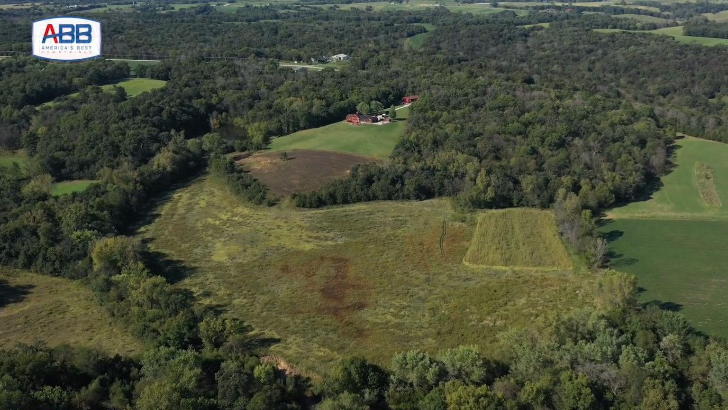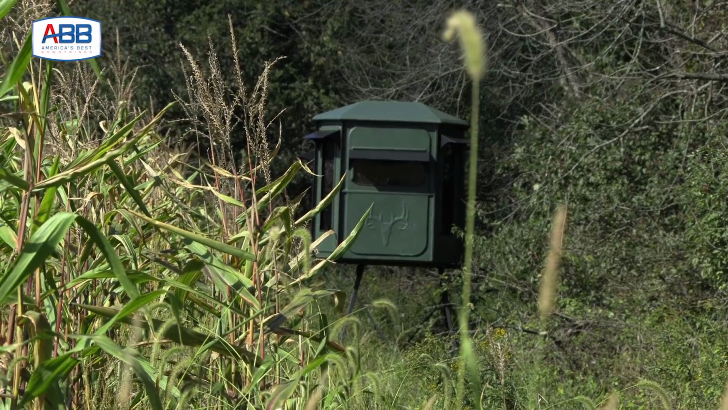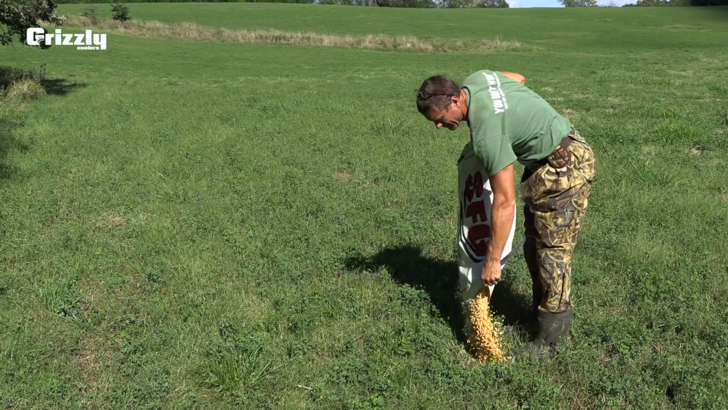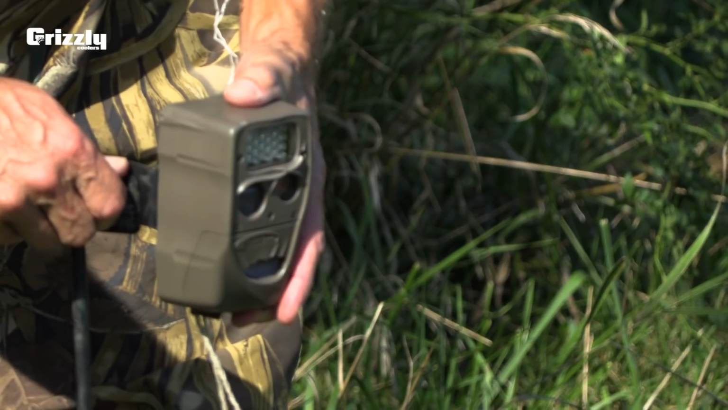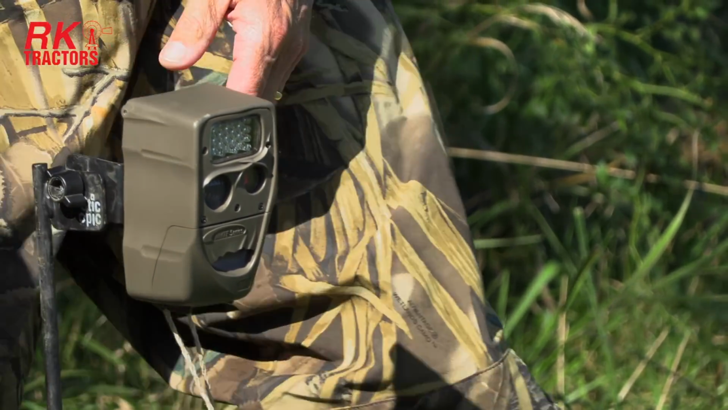One of the next cameras we put out is going to be on the other side of the big creek, also in the area where I think we're going to be able to find this buck. So, like I said, little by little, we're going to work our way through the whole farm and try to find back some of these deer that we've got the history with from past seasons.